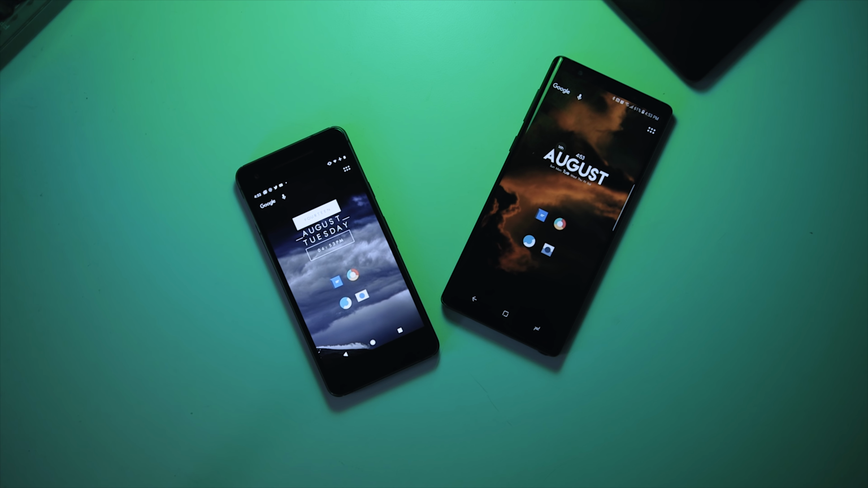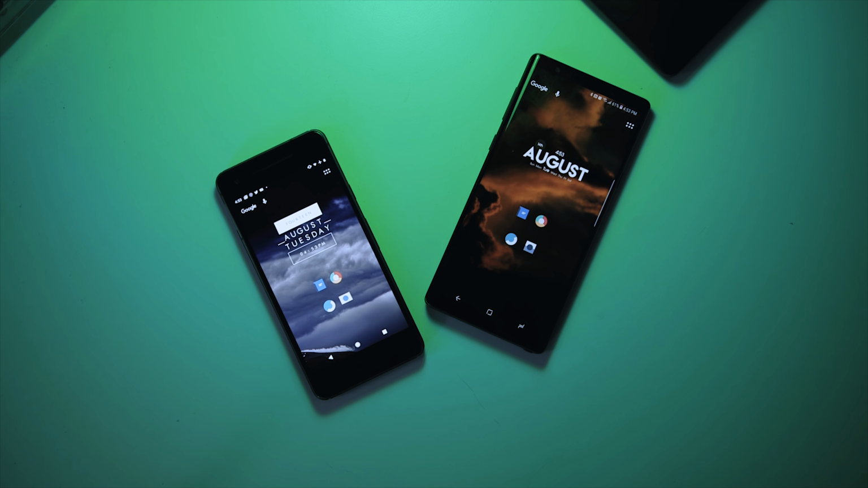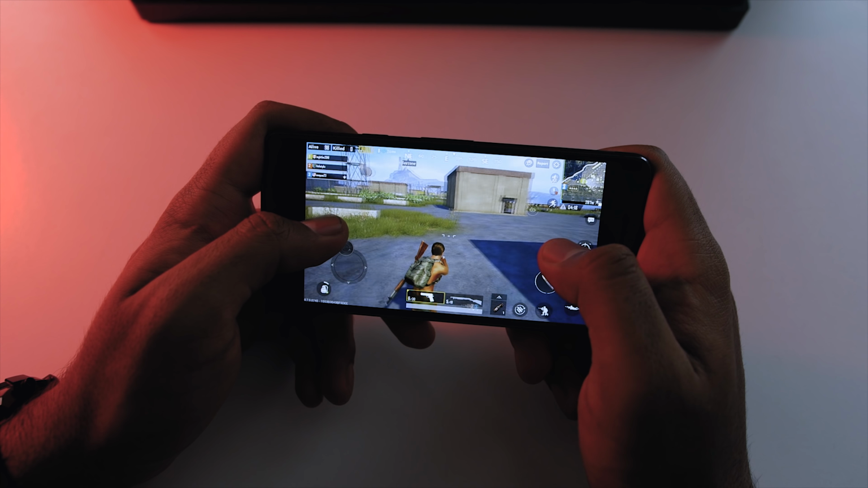The second one is, of course, what the experience is like, because if you look at both the Note 9 and the Pixel, the primary difference between these two devices is their screen size. So, is the bigger screen going to give you a lot more advantage when it comes to gaming, or are you much better off gaming on a smaller display? That's something I'm also going to tackle.